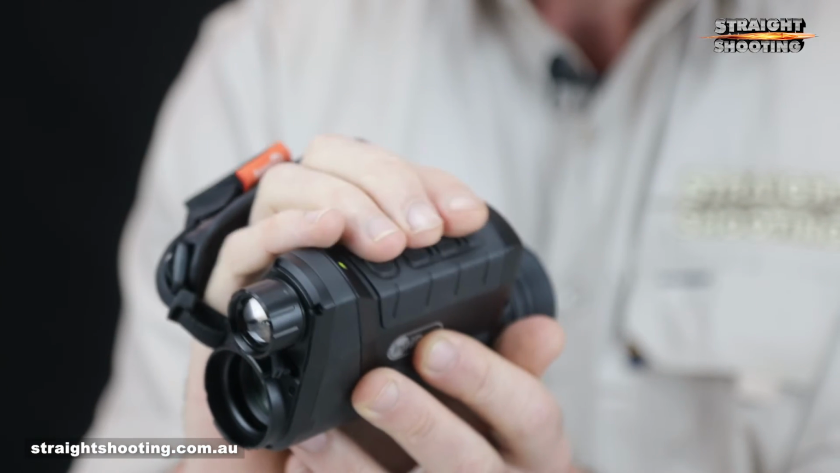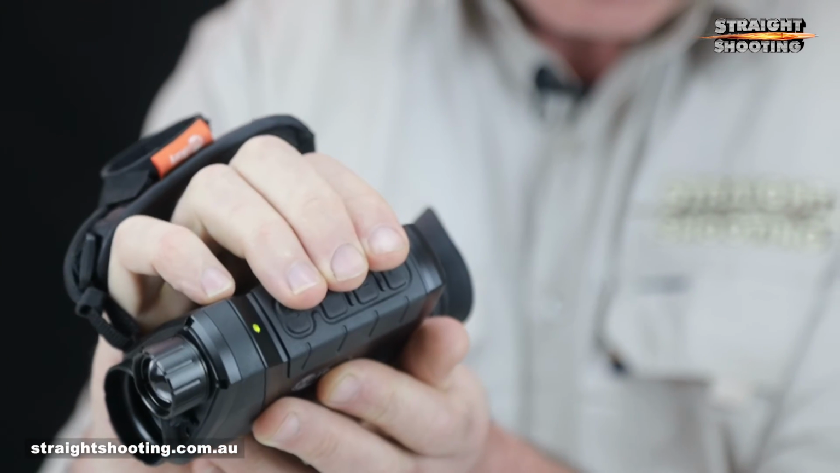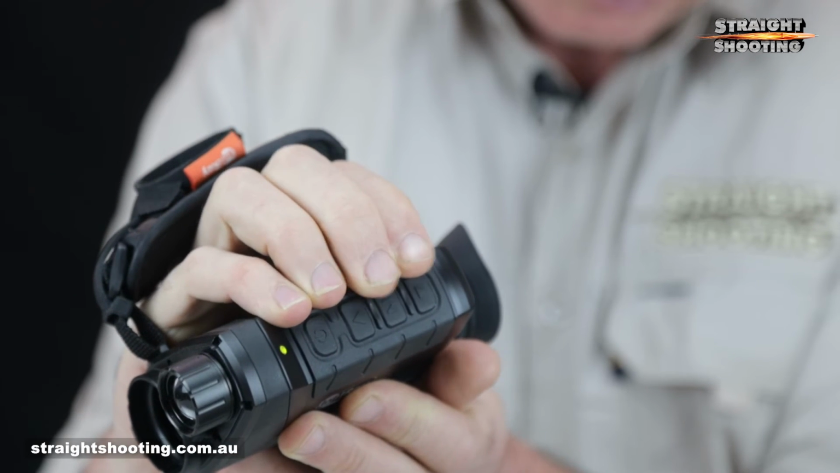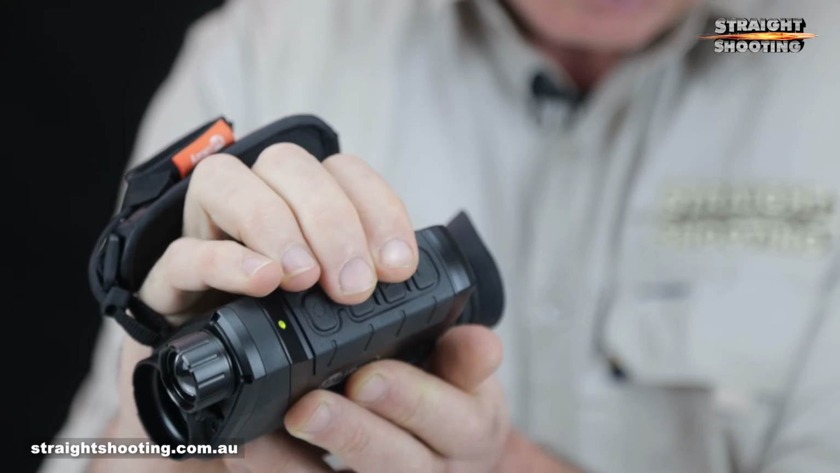The cabins fit nicely in your hand. The overall size and shape are excellent, pretty much the same as a typical handheld rangefinder, and it's got a strap that wraps around the back of your hand so that the unit's easier to hold. However, the ergonomics of the control buttons are not great. They're small, they're close together, and not as easy to feel as they could be. Even with bare fingers on a warm night, I found it quite difficult to consistently operate them correctly, often pressing the wrong button or none at all.